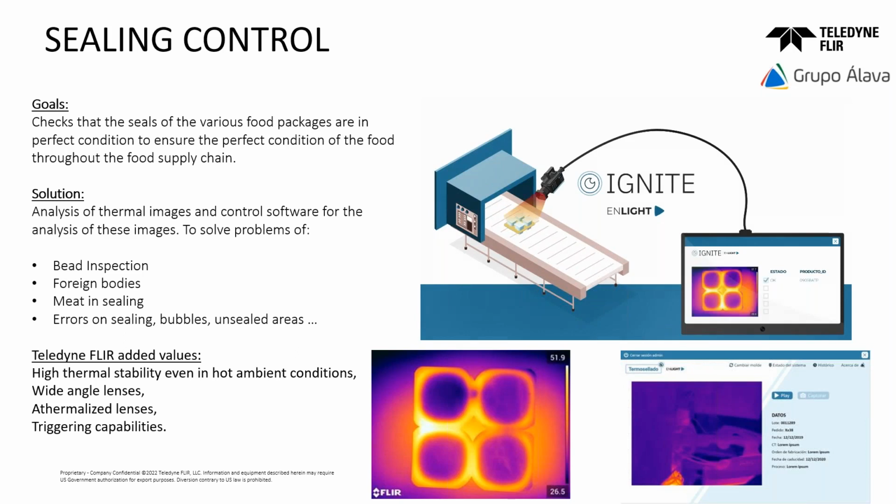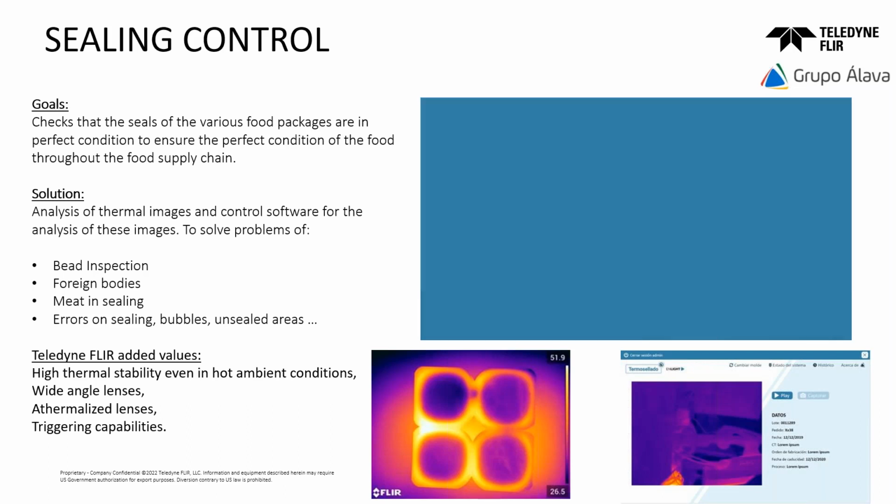As you see, with the solution we try to detect some problems during the process. First of all, we try to do bad seal inspection for any body, meat, food, and errors in the sealing, like bubbles on sealed areas. In this case, we can talk about the technical complexity to be able to see these defects. Sometimes it is necessary to have external heat sources.